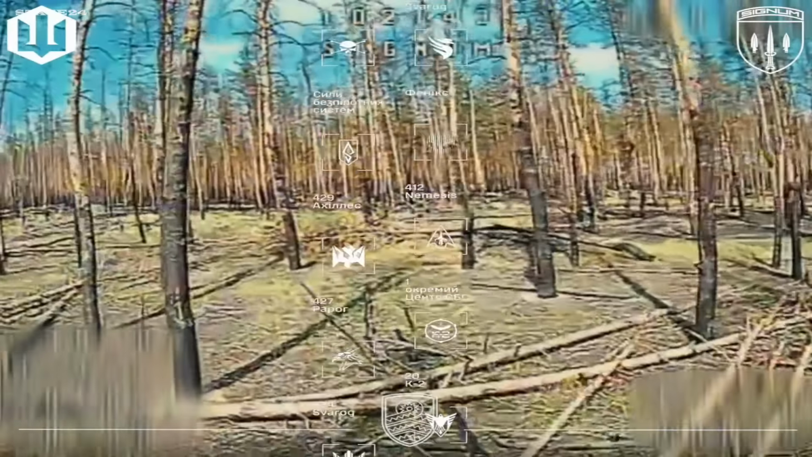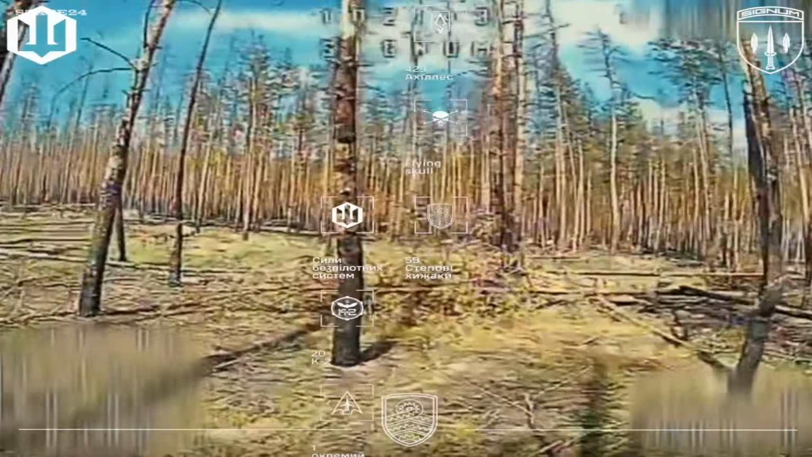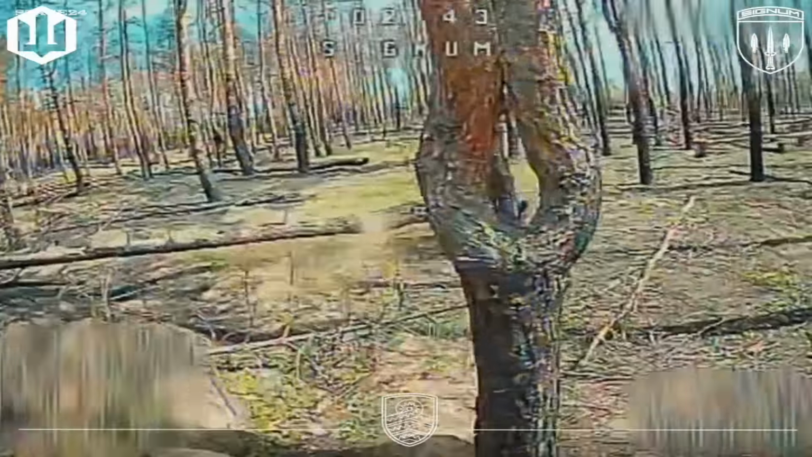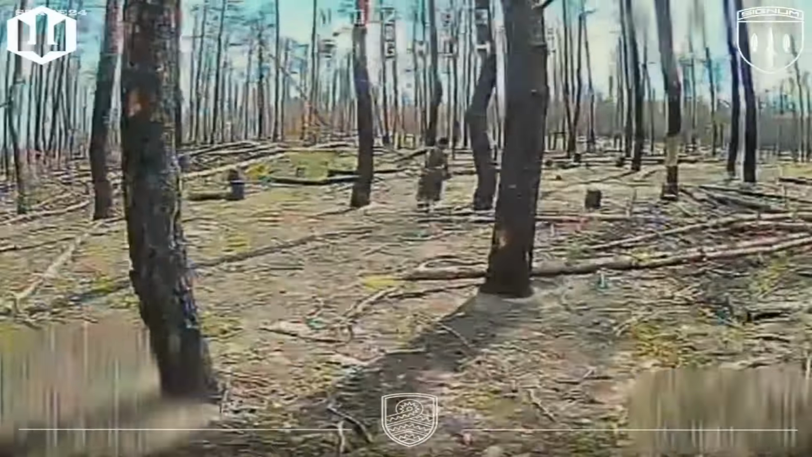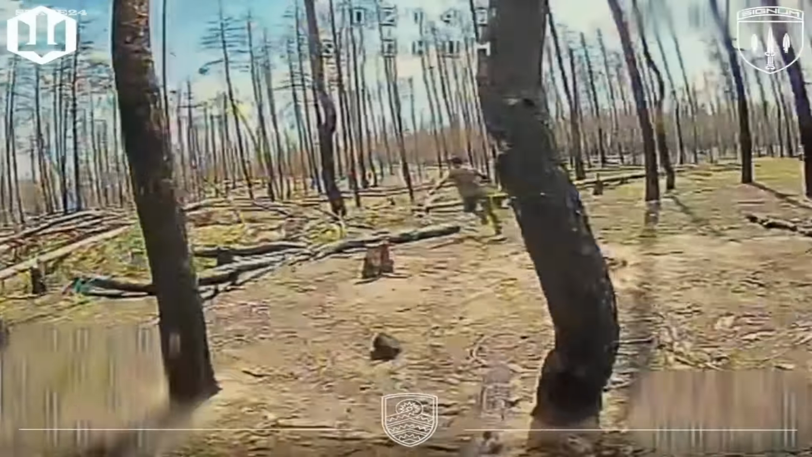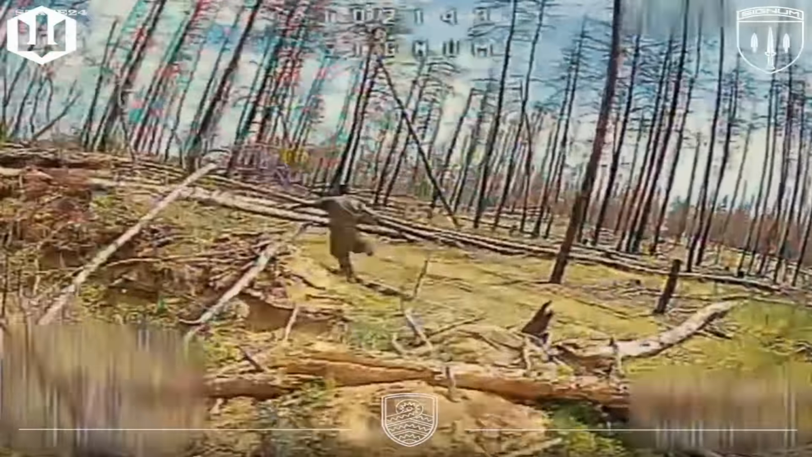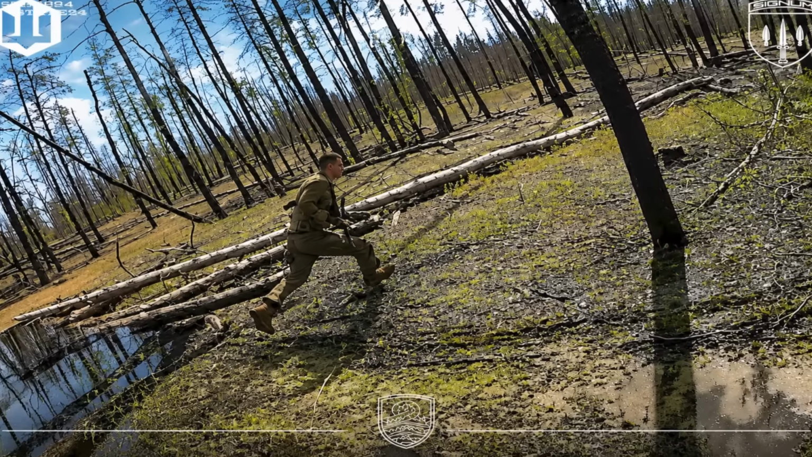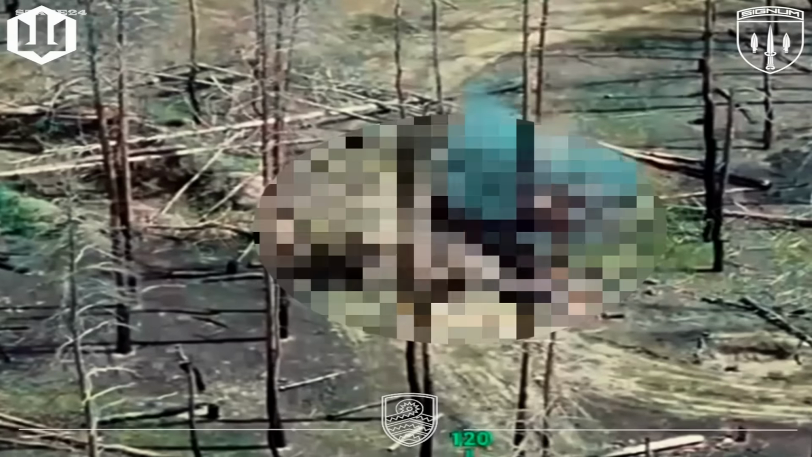In this footage, a Russian soldier tries to escape an FPV drone from Ukraine's Signum Battalion after encountering it in a wooded area. He sprints through the trees, using every bit of speed he has to shake off the drone. But the terrain offers little advantage. The drone operator is highly experienced and knows the area well. Despite carrying a weapon, the soldier never finds a good opportunity to stop and fire. In the end, he is unable to escape, becoming the drone's target.